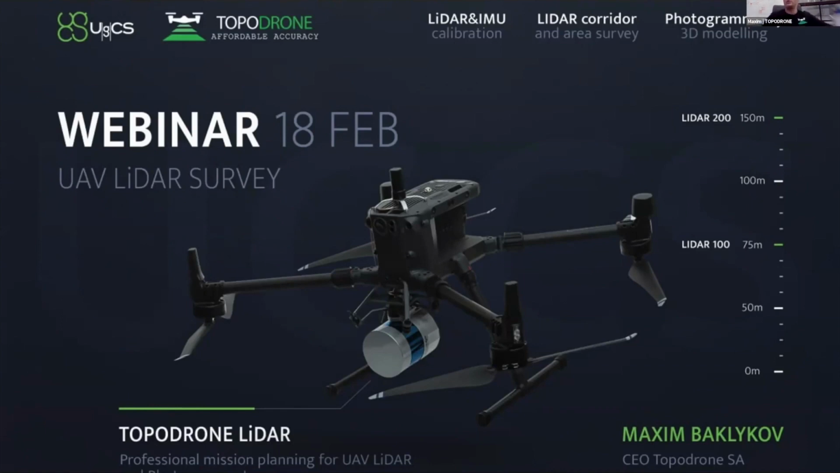But the total weight of this system, for example, this one, is less than 1 kilo. It's our LiDAR 100, and it can be installed on any DJI drone or any fixed wing drone. After that, we created the same solution with a Velodyne head, which works at 200 meters altitude. It is the TOPODRONE LiDAR 200 Ultra, and the weight of this system is 1 kilo and 100 grams.